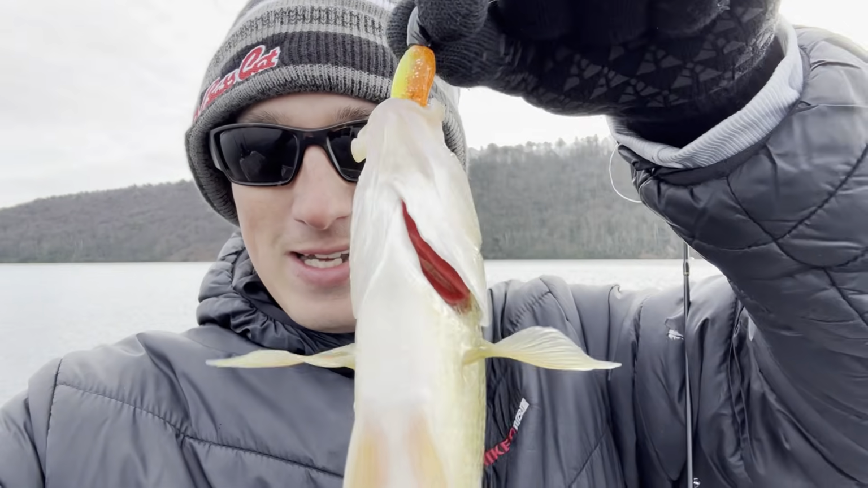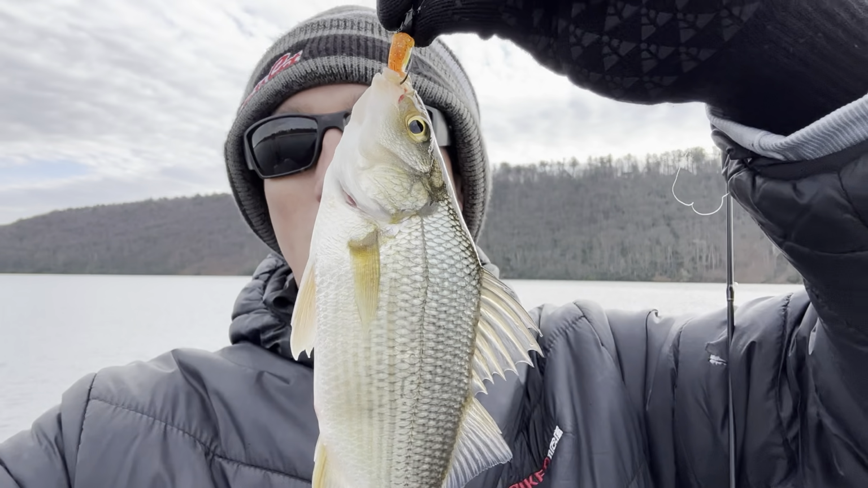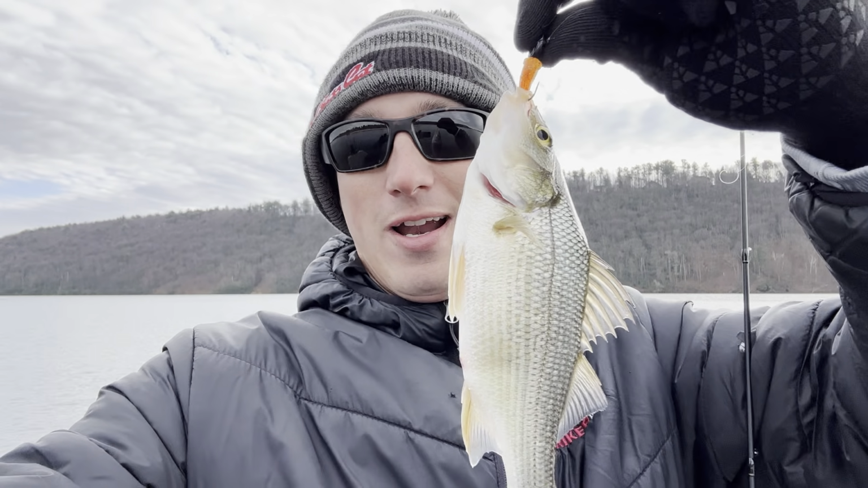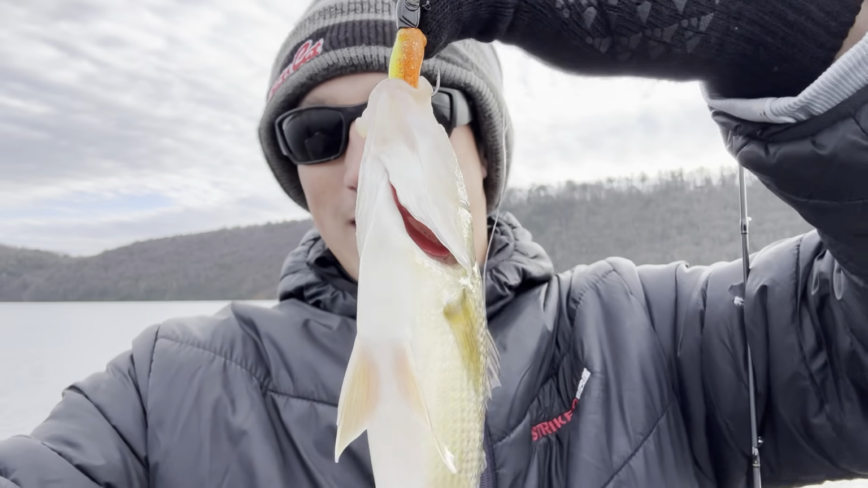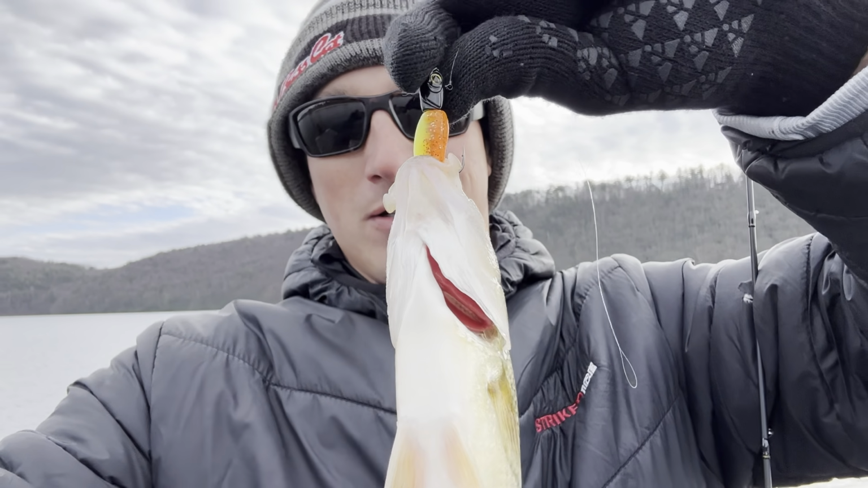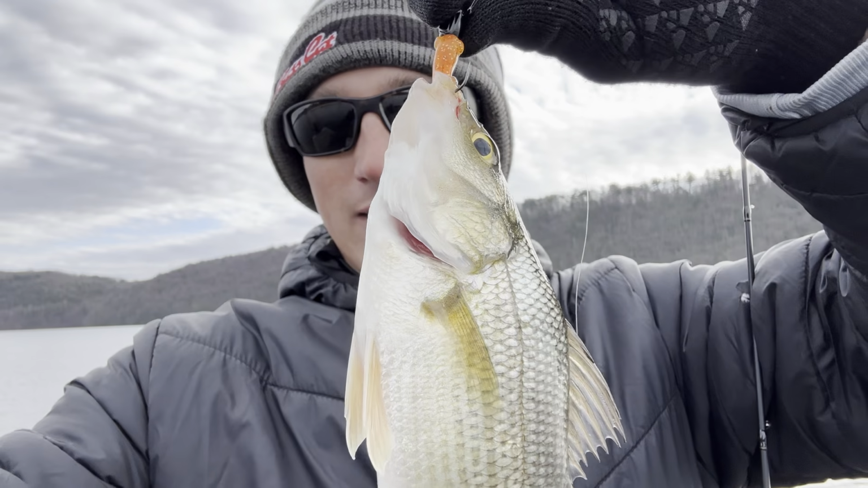All right, a little update. It's been tough. I have not really figured anything out yet, but I did break down and broke out the micro finesse. I found a lot of yellow or white perch here. I'm gonna catch a couple of these, I think. It's a little Z-Man head, a 10th ounce, with the shad fry on there. That seems to be a color.